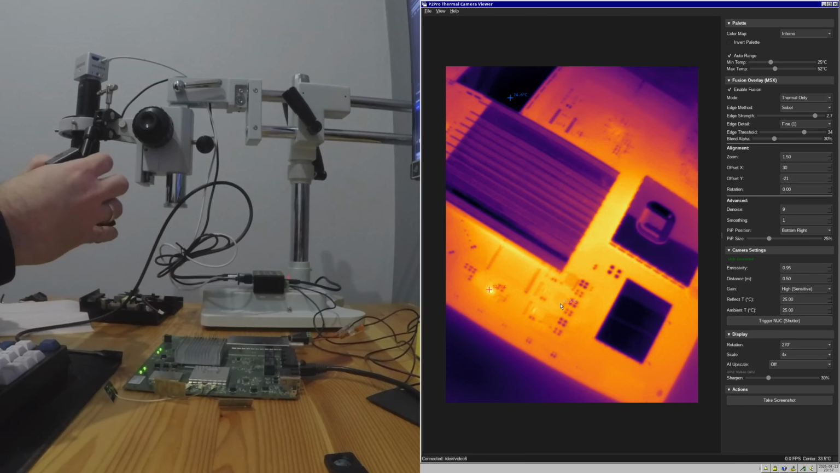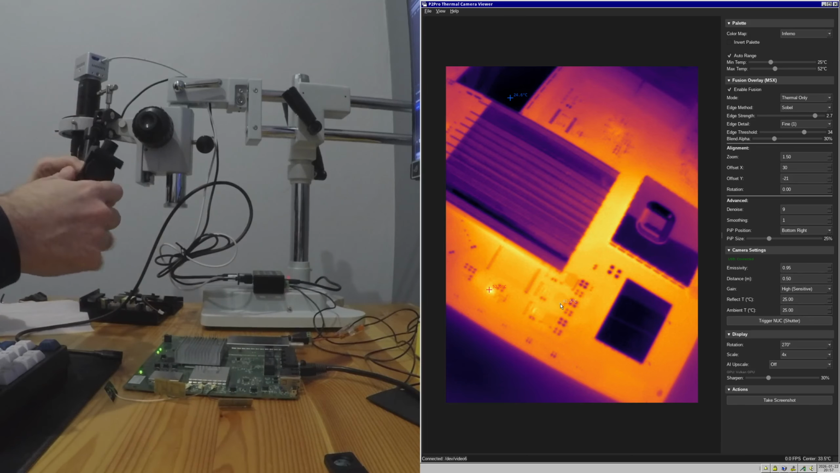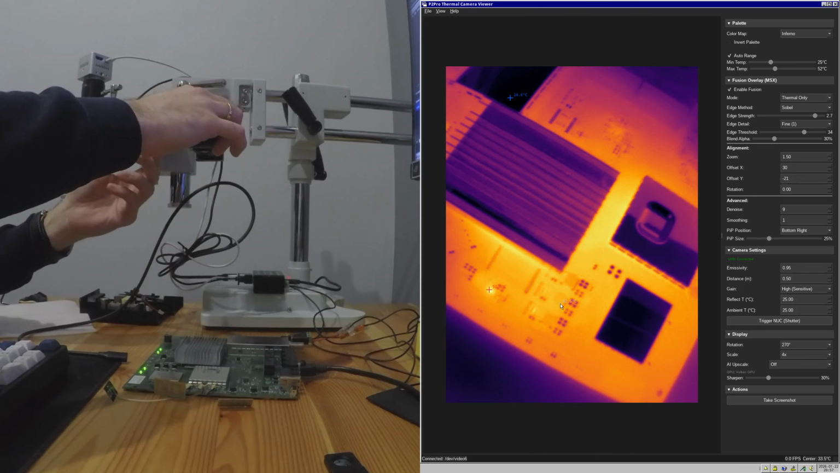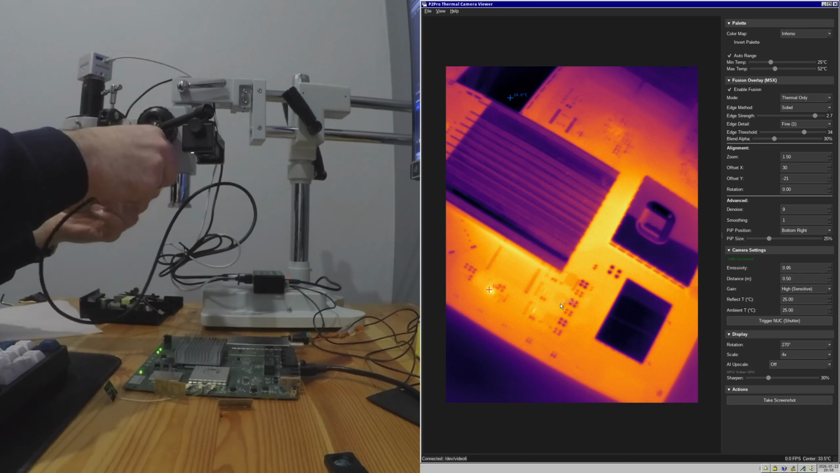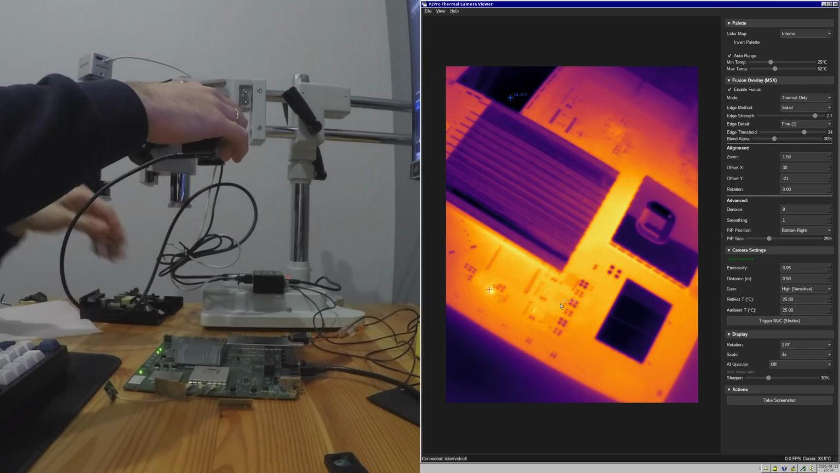Okay. Plug it in. I'll try to put it roughly in the same place where the T7 Pro was before. Should be around here. Okay, I'll plug the camera.